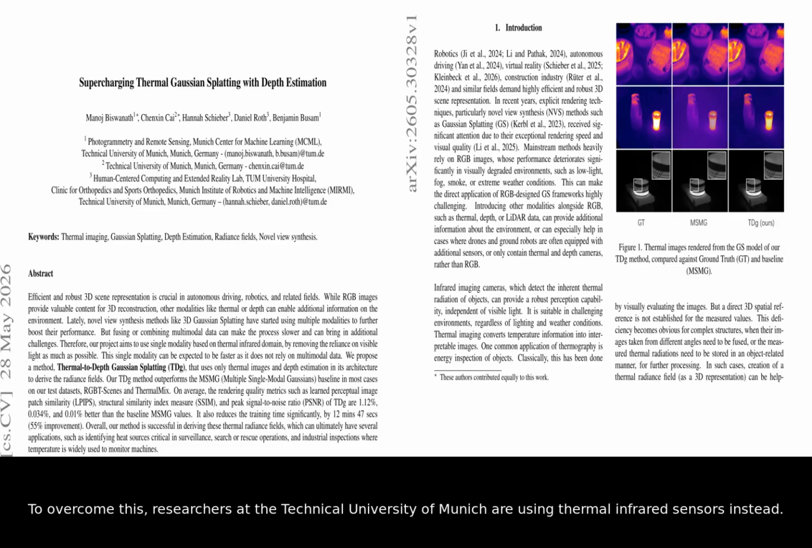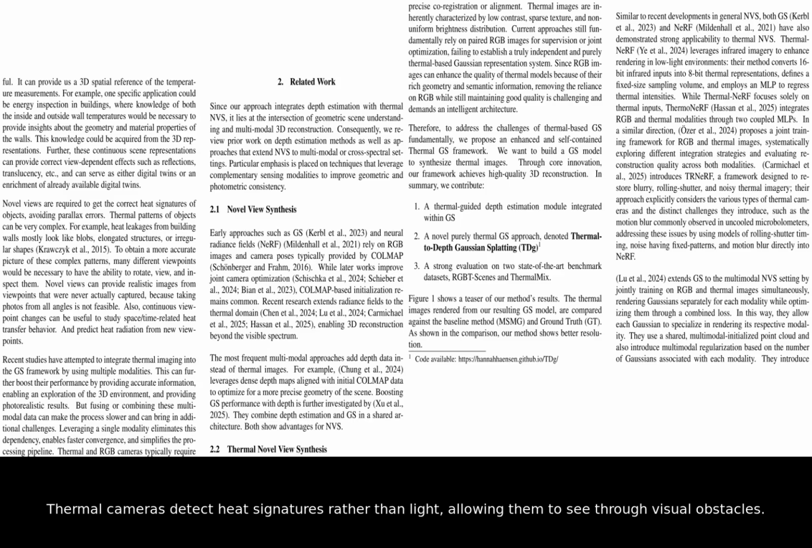To overcome this, researchers at the Technical University of Munich are using thermal infrared sensors instead. Thermal cameras detect heat signatures rather than light, allowing them to see through visual obstacles. The researchers developed a new method called Thermal-to-Depth Gaussian Splatting, abbreviated as TDG.